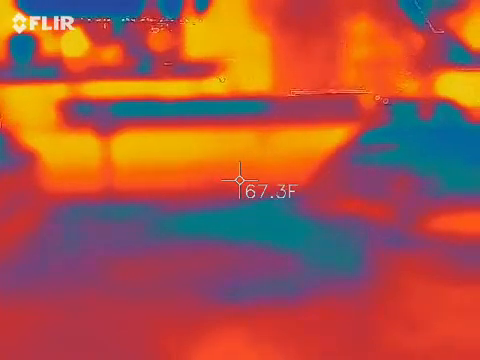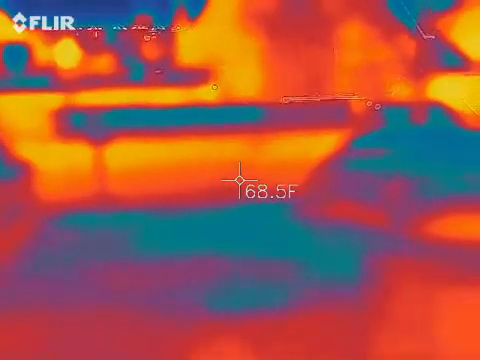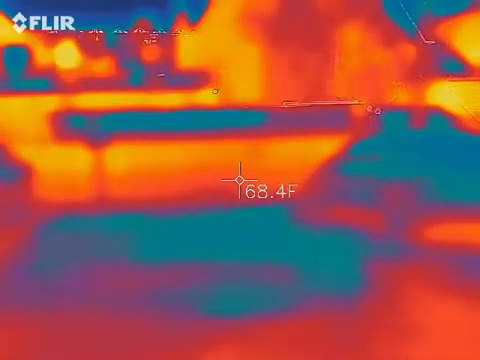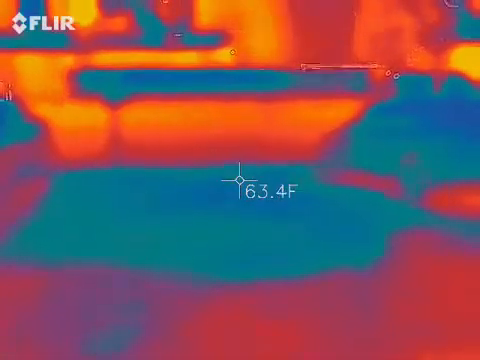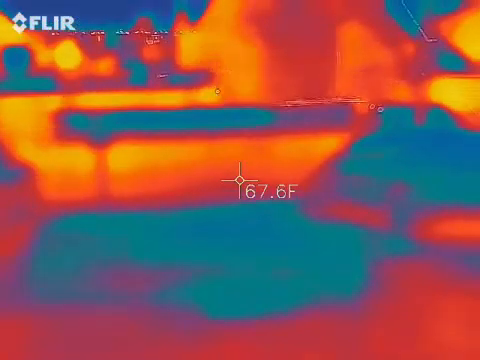That's a kid. Mine's 64. 67, 68, 67. That's 64.4 and staying on that. Where the light is, 63. But it's if you're so slow. All right, what are we getting on here?